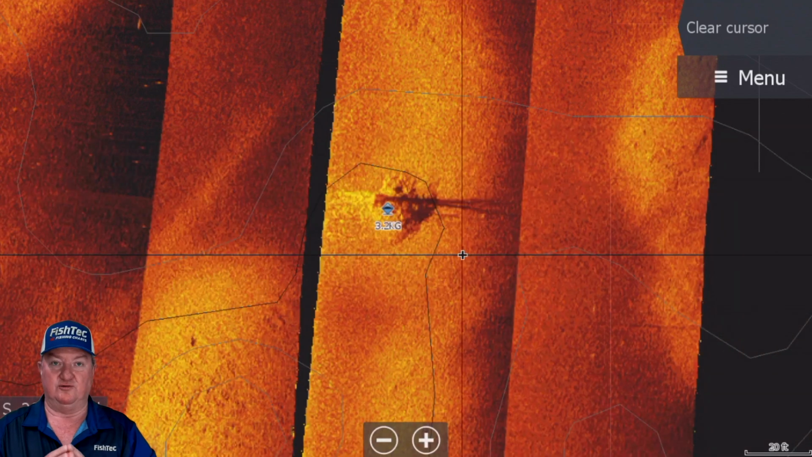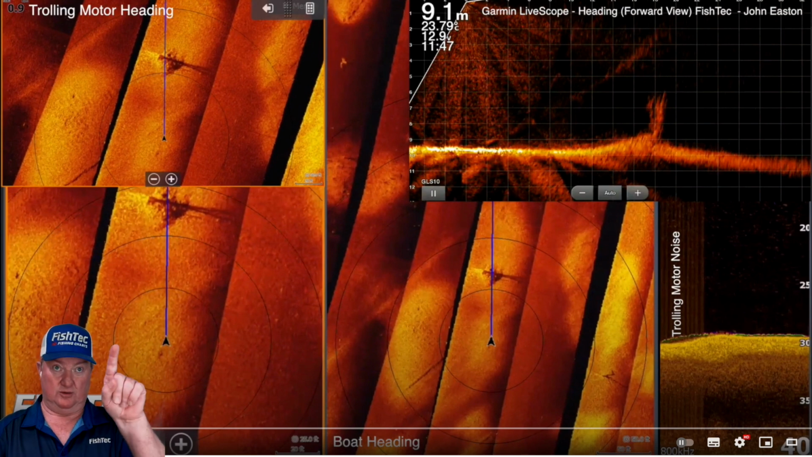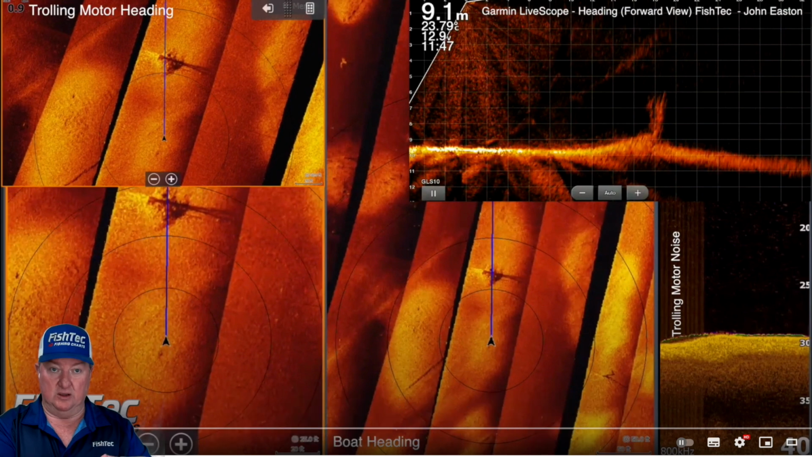When I first went out, the first couple of times I went out with the live scope, I was really battling with where's this thing looking and what's the range and effectively what is the range. So I thought, hang on, I've got a couple of Lawrence units. I'm going to take one Lawrence unit, top left of the screen, and I'm going to take a 0.1. I had a spare 0.1 lying around, and I put the 0.1 on the head of the trolling motor. It took me a little while to line it up so that I knew that the live scope transducer and the 0.1 were looking exactly at the same spot.